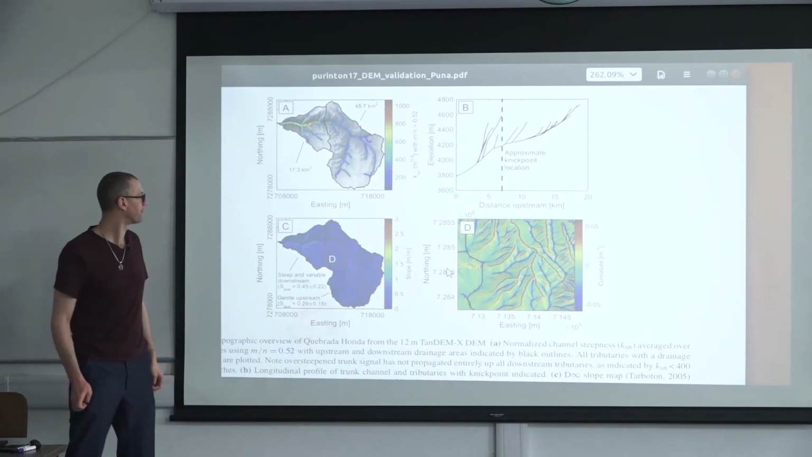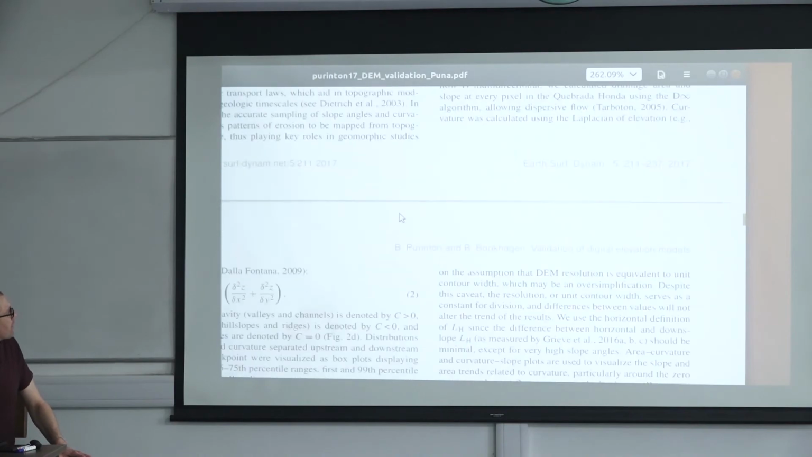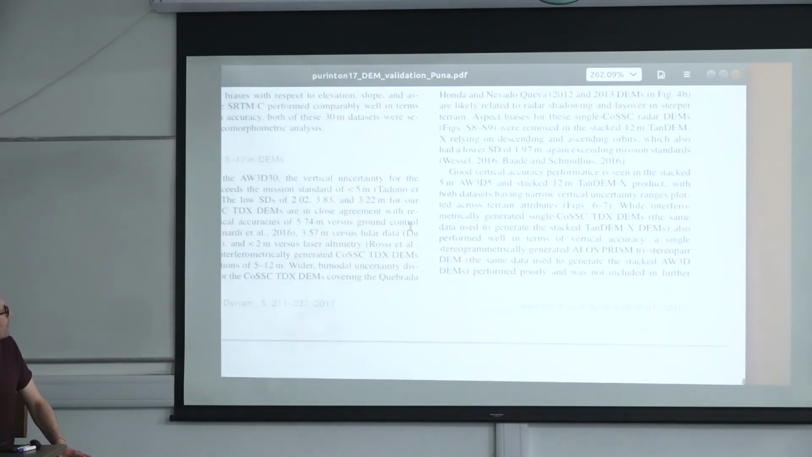That's essentially the terrain. And since I'm at it, let me just show you why.